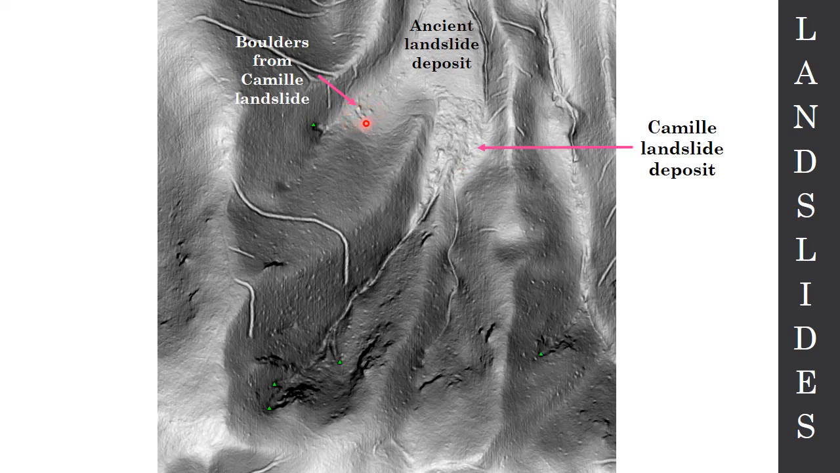As we were doing our geologic mapping, we would go out and try to verify what we were seeing on the LIDAR. And it was spot on. We found that these big chunks, they're not just artifacts in the LIDAR, they are real. These are boulders. And those boulders are from Hurricane Camille. And all of this material, this Camille landslide deposit, is over top of an ancient landslide deposit. So these are ancient accumulations of landslide material over geologic time.